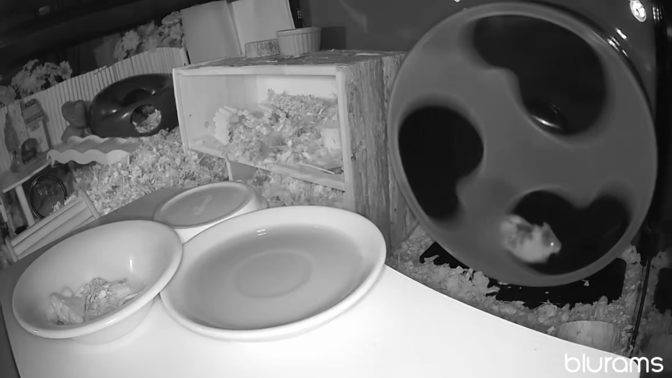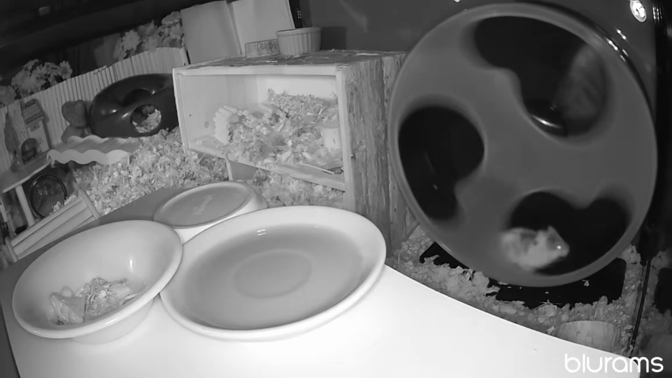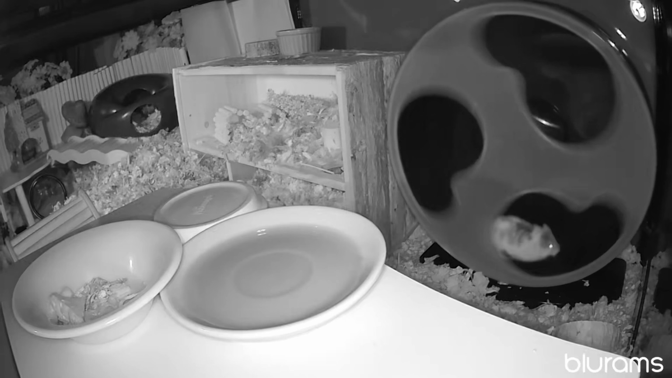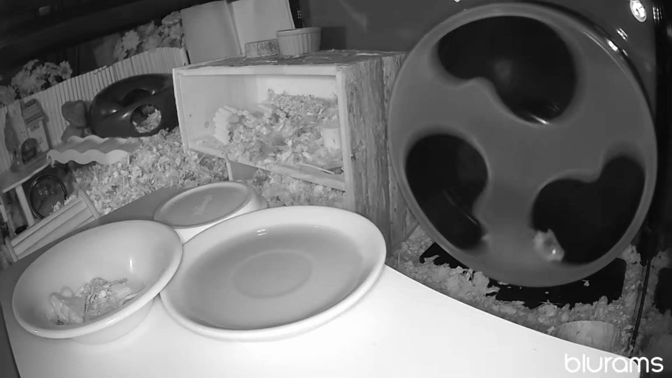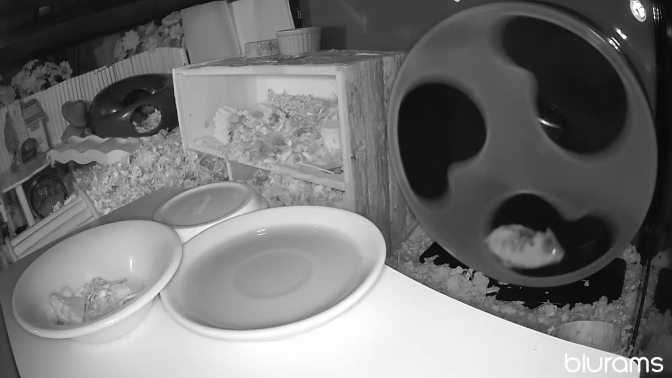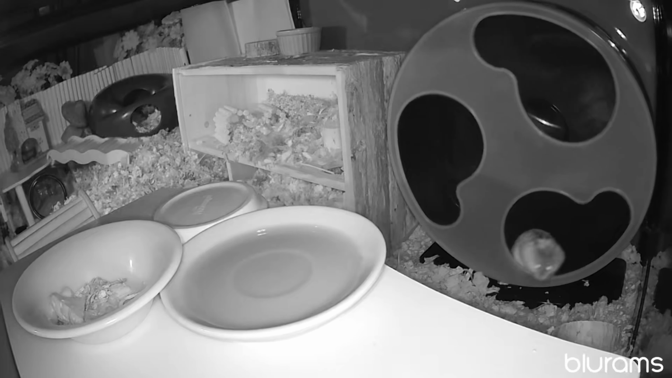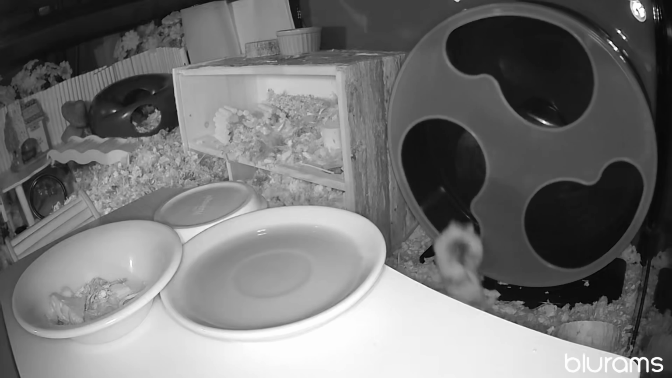Whisper's on his wheel for about an hour and a half non-stop, taking a 5-minute break here and there, but it's just too much for you to watch. You'd be bored. A piece of hay got in there with him and then it got flung out by the wheel naturally. I don't use shavings, I refuse to. And nothing different. Too long of a video. So I took a lot of it out. I left a small piece in.